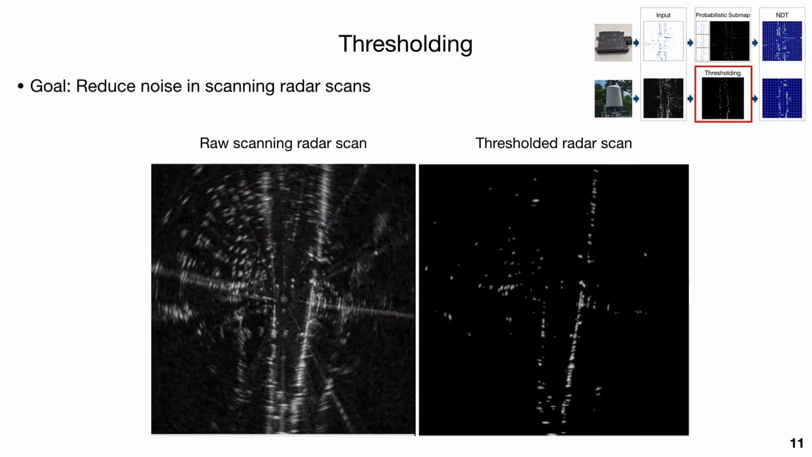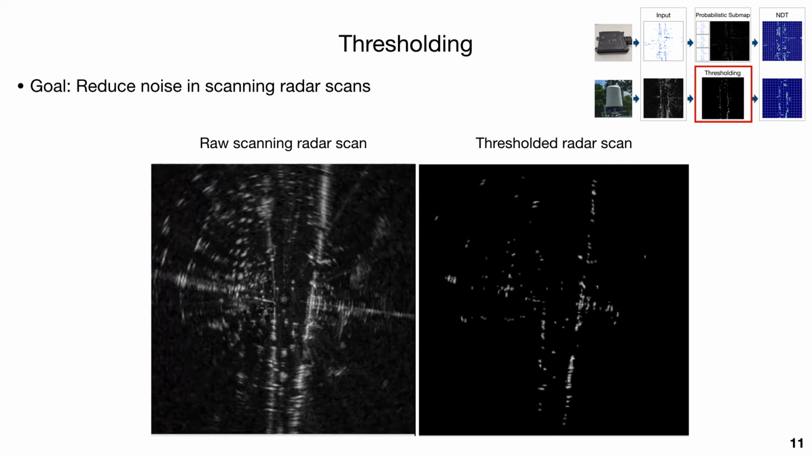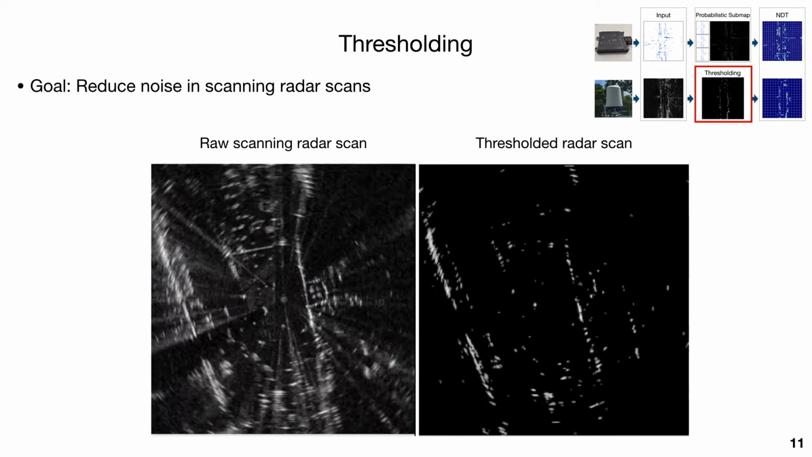As you can see in the video, the thresholded radar scan removed most of the noise, but the noise having higher return power remains. This noise is supposed to be rejected by the following process.